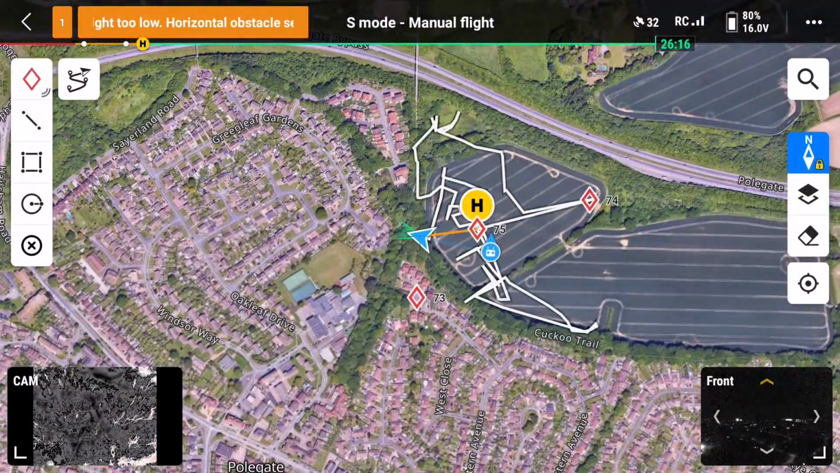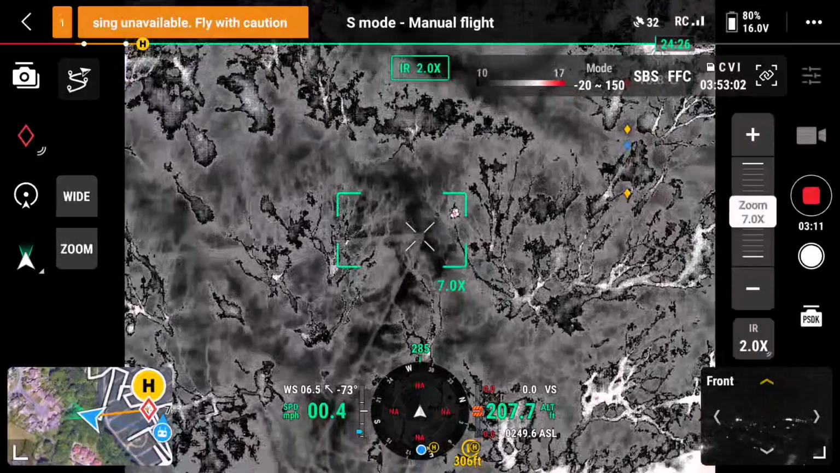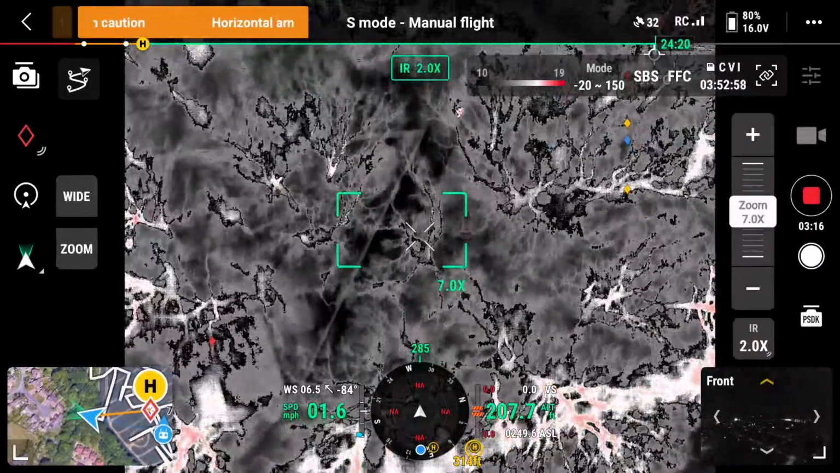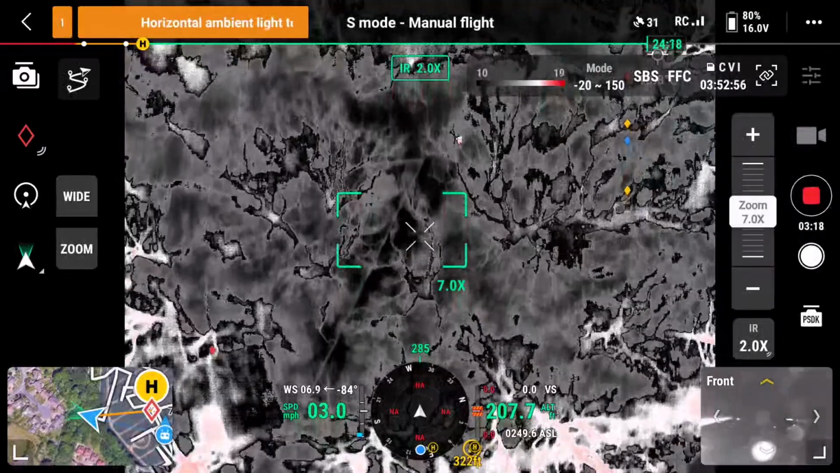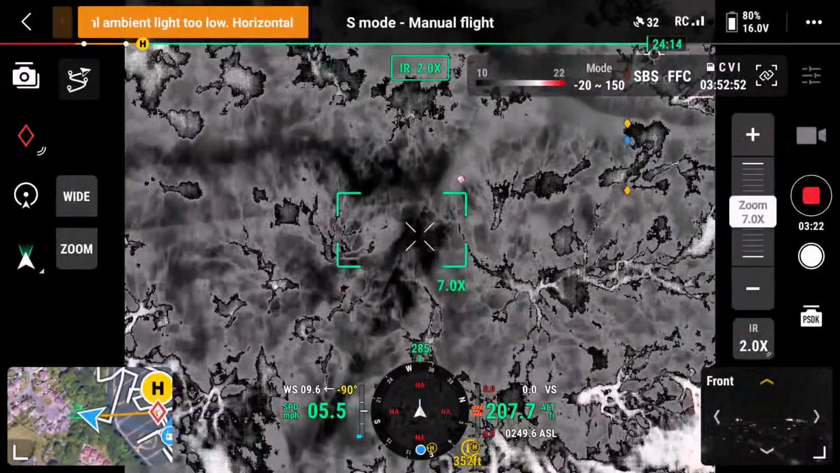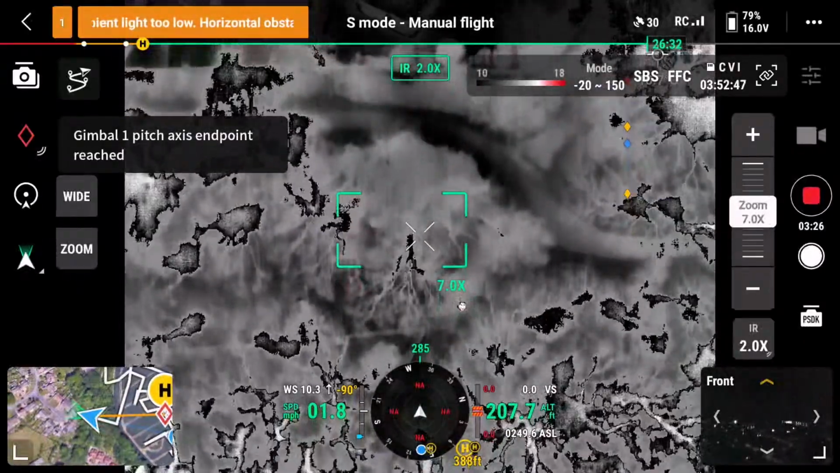So I've got to be careful here because of these pylons, they're still a way away from me. I'm above them anyway, but I don't like going the other side of them at night because you can't see what's happening. Is someone watching the drone, are they? Yeah.